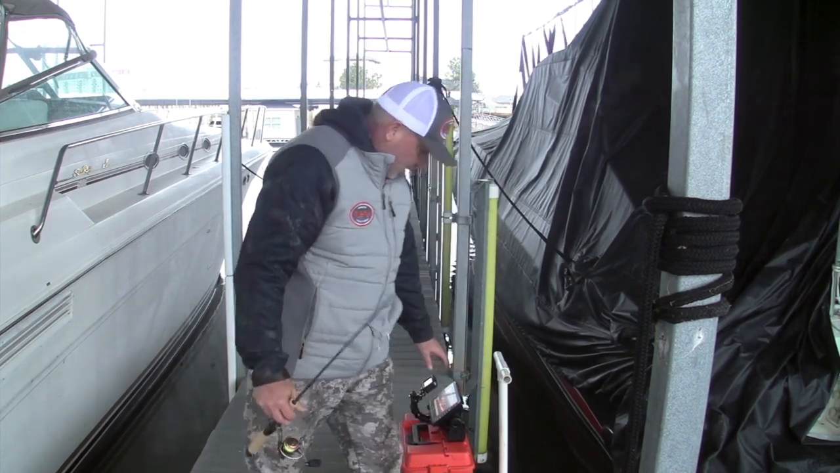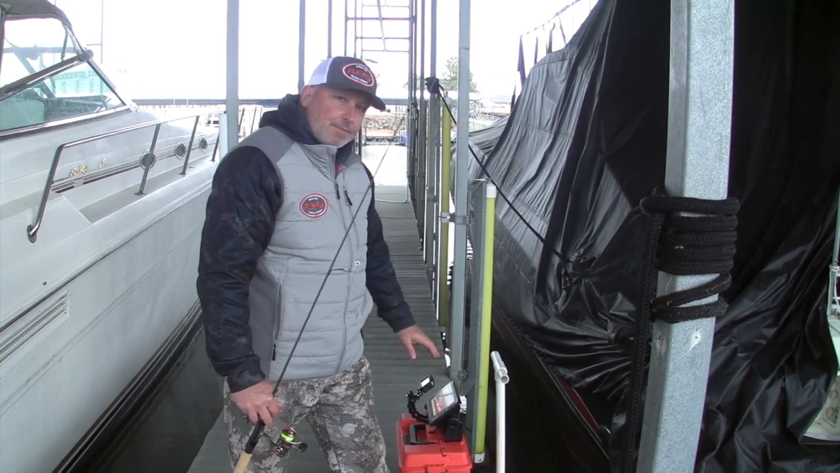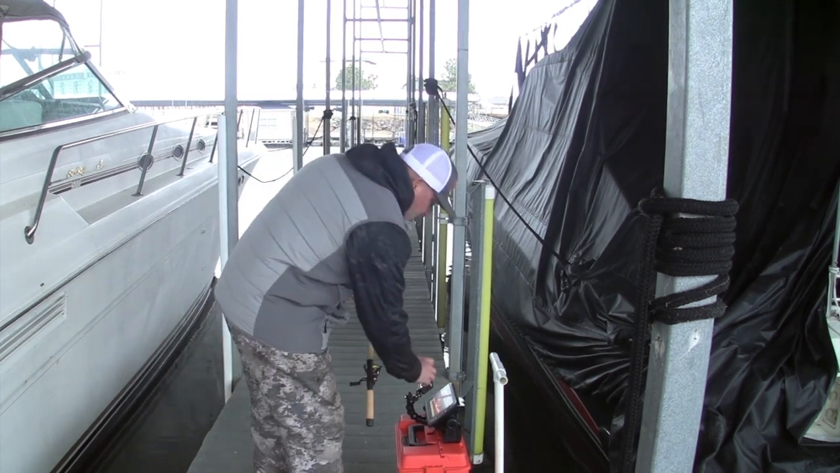So I've got a brush pile right down here, and we've seen a few fish swimming around in it. So let's see if I can get something going. I'm gonna flip my GoPro on.